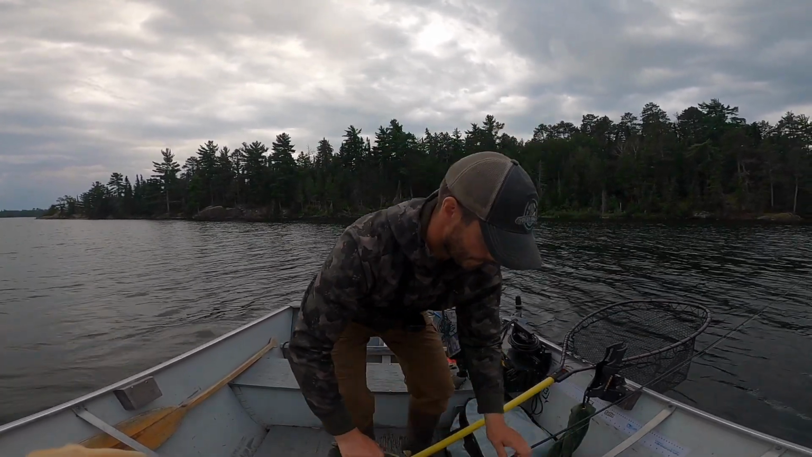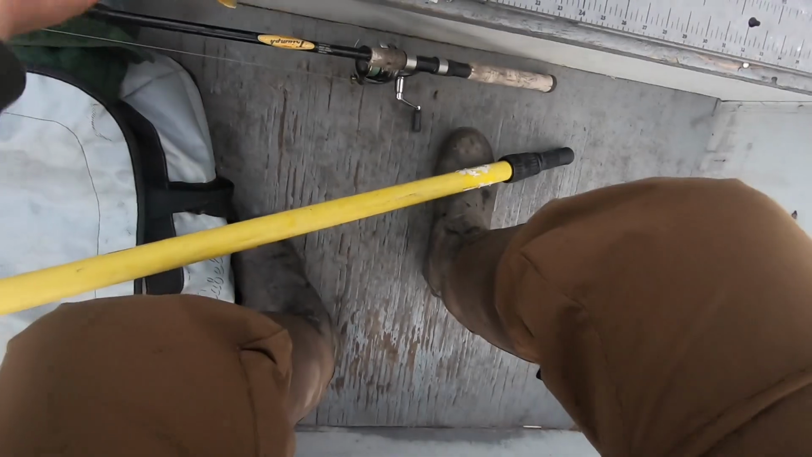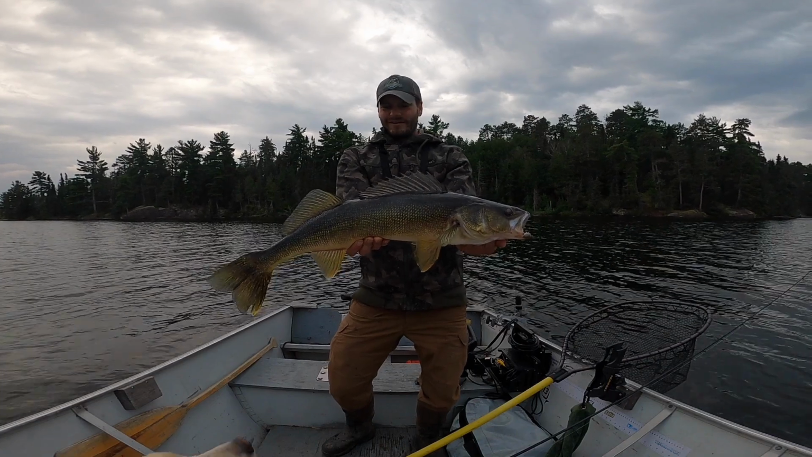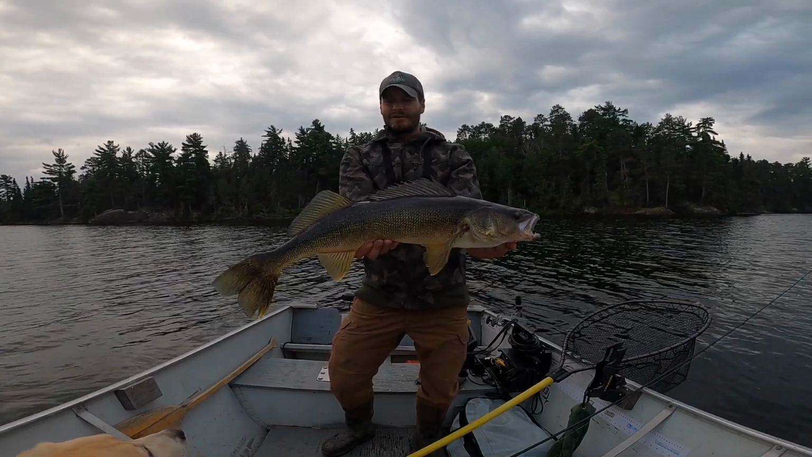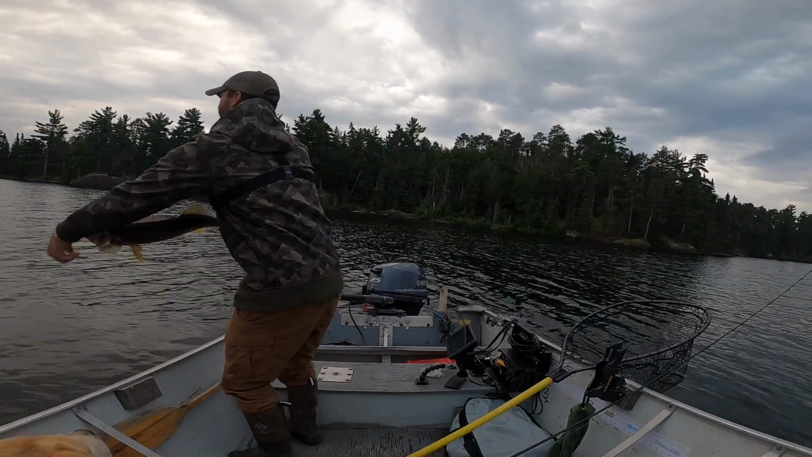Come on. Check that out. Just a hair under 27. Nice little 26 and basically 27-inch walleye right here. So a 27-inch walleye. Look at that. I don't even know how many now we're at, but man, that's so much fun. Just a little bit of rain coming down, but just quality fish after quality fish.